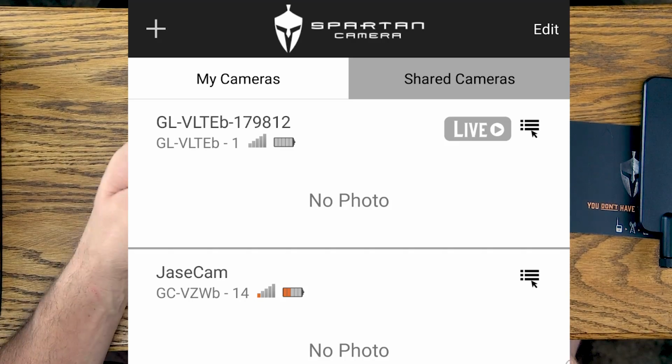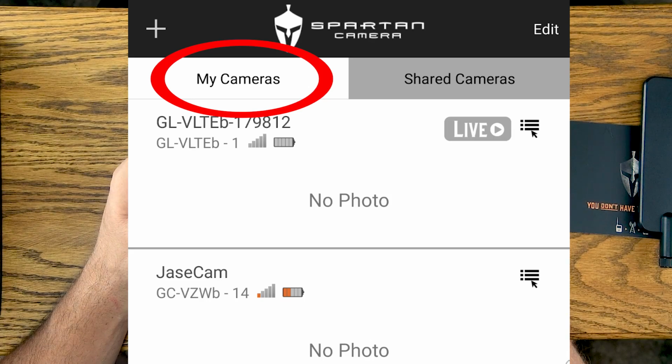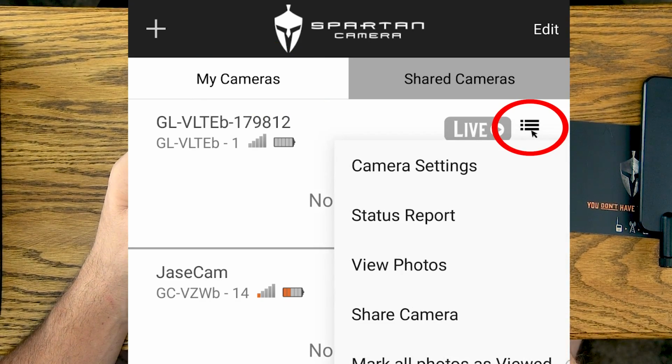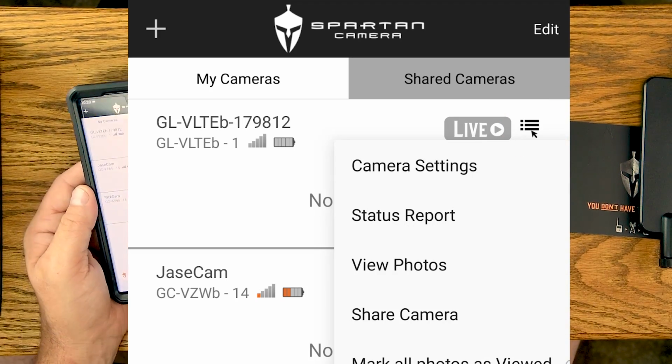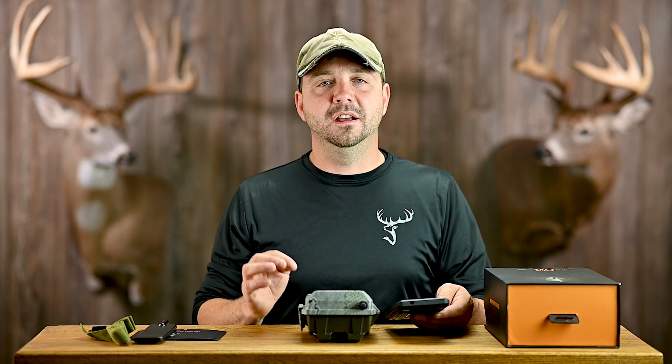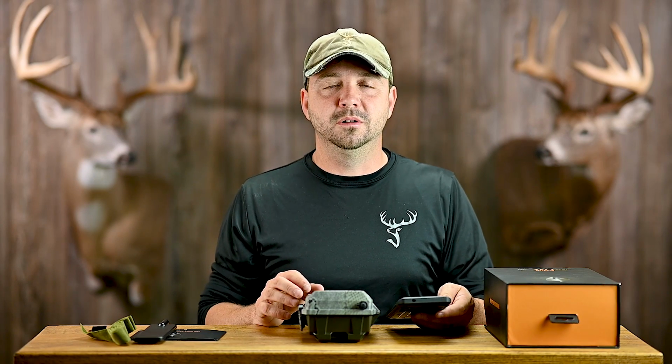All right, so once you get that scanned, it'll appear under the My Cameras tab. You can then click on your camera settings from there, which I don't have turned on, but the app is installed and running. So let's throw some batteries in this and an SD card, and we'll go through the menu settings.